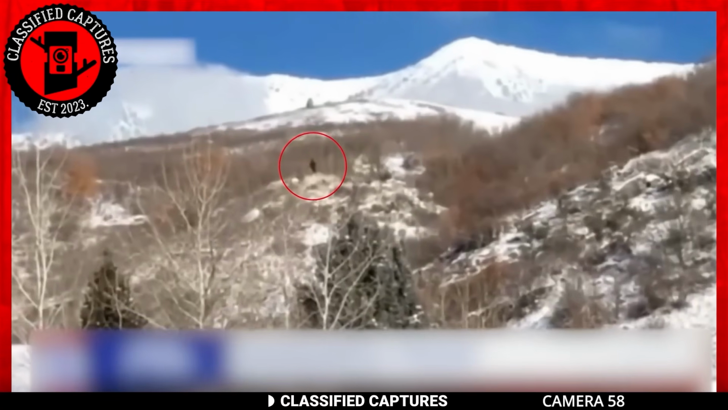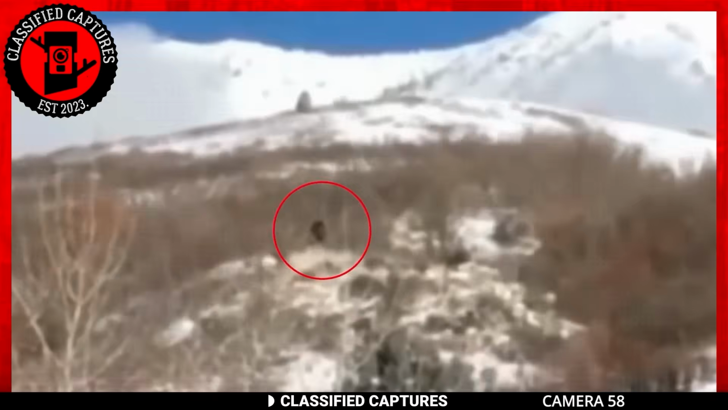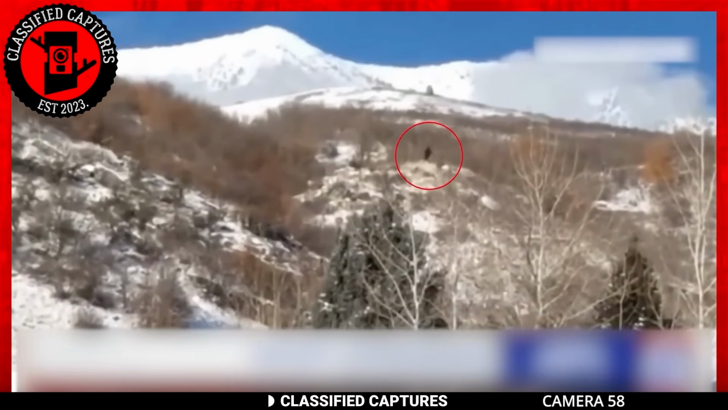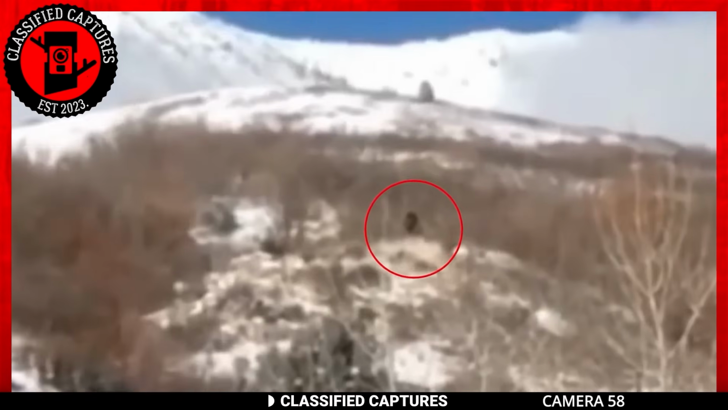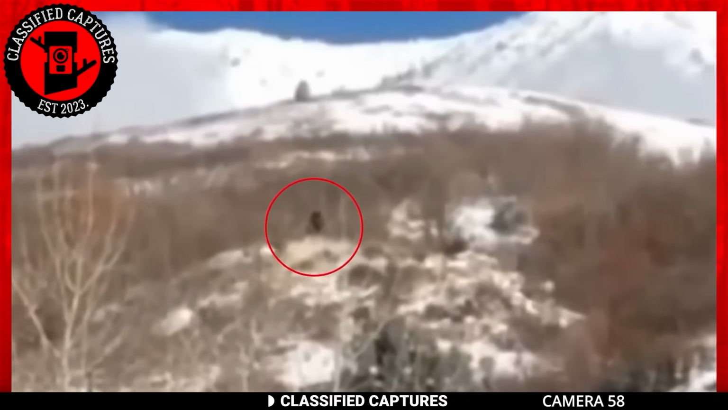And here again we have another sighting of a large human-like creature, this time on a mountain. No one can say for sure where it was headed or from whence it came, but one thing is certain, it's way too big and hairy to be human. But what creature could it be?